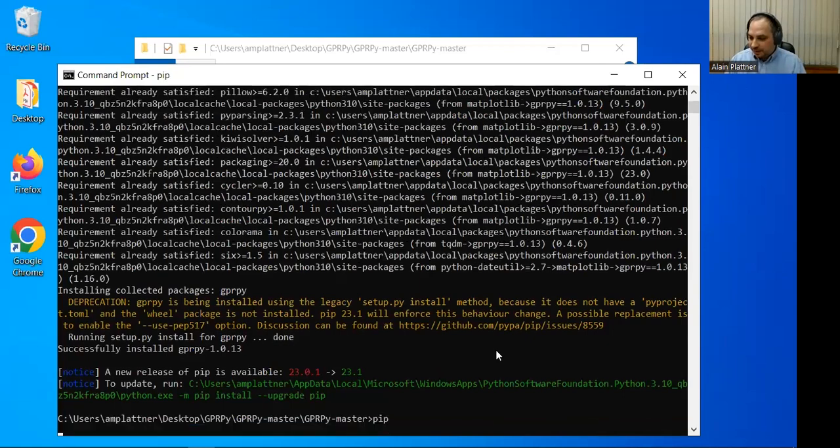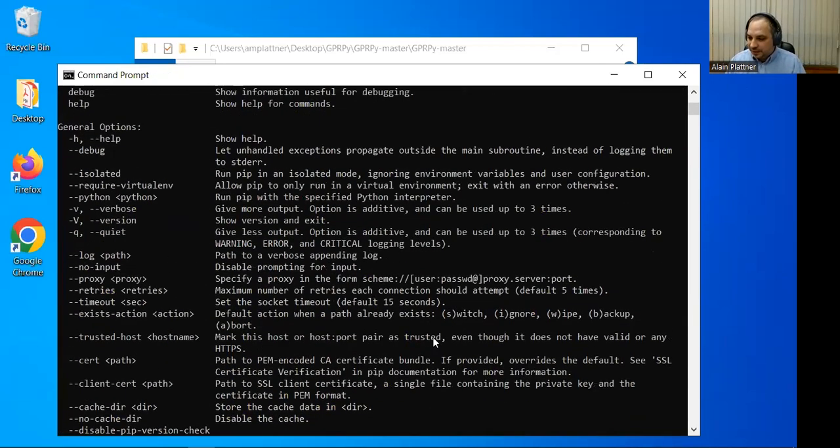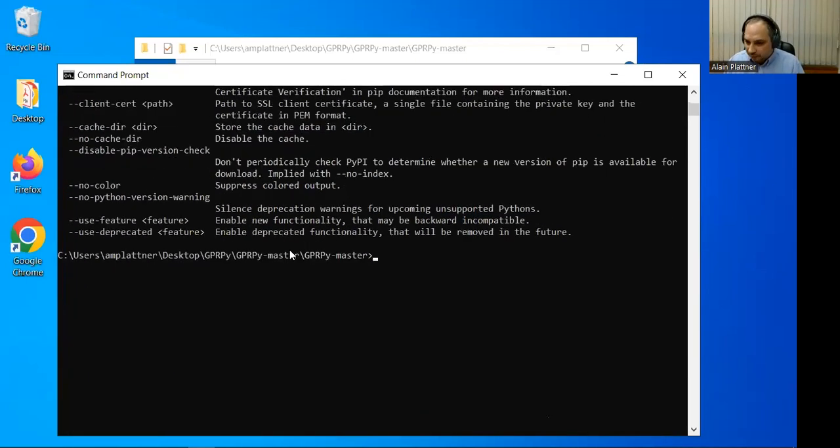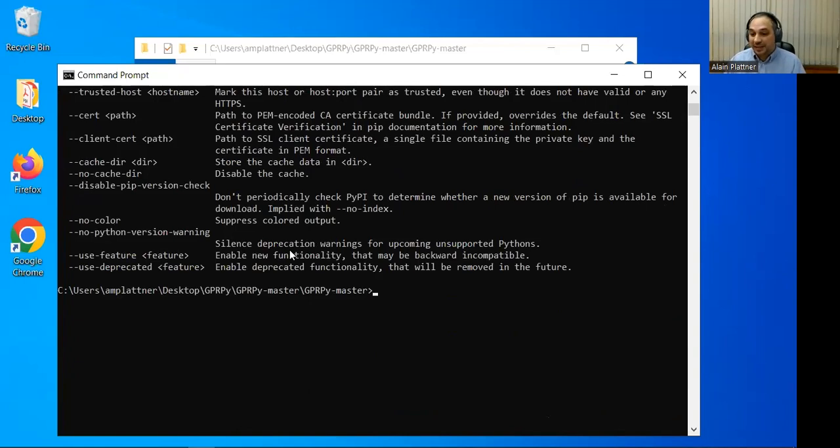Try typing just pip, and if you see these instructions, then it may be something with GPRPy, and then please let me know. But if you see error messages, that means your pip installation is broken, and then you can Google maybe "Mac how to fix pip installation," because that has nothing to do with GPRPy, unfortunately.